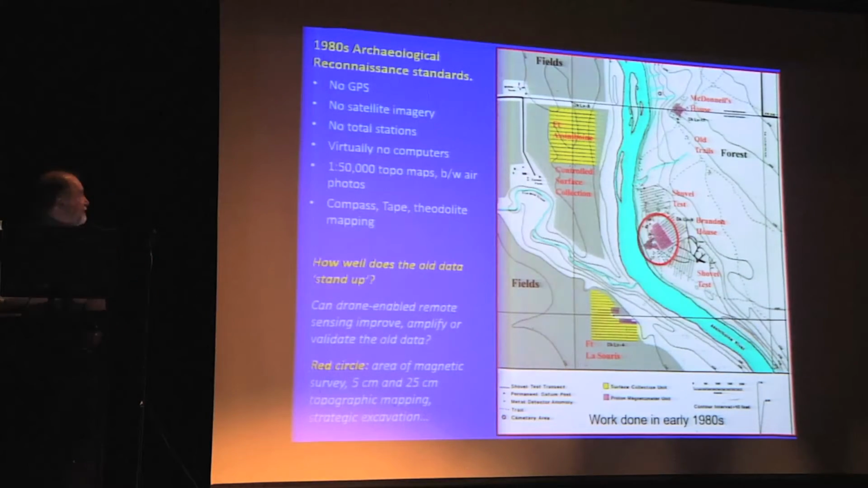Here's an example of the 1980s maps that we were producing with no GPS, no satellite image, no total stations, virtually no computing power. The best cartography that we had was 1 to 50,000 maps and black and white air photos. Essentially, our working tools were compasses, tapes, and a theodolite. The first question was, will the old data stand up when measured against 2016 data?